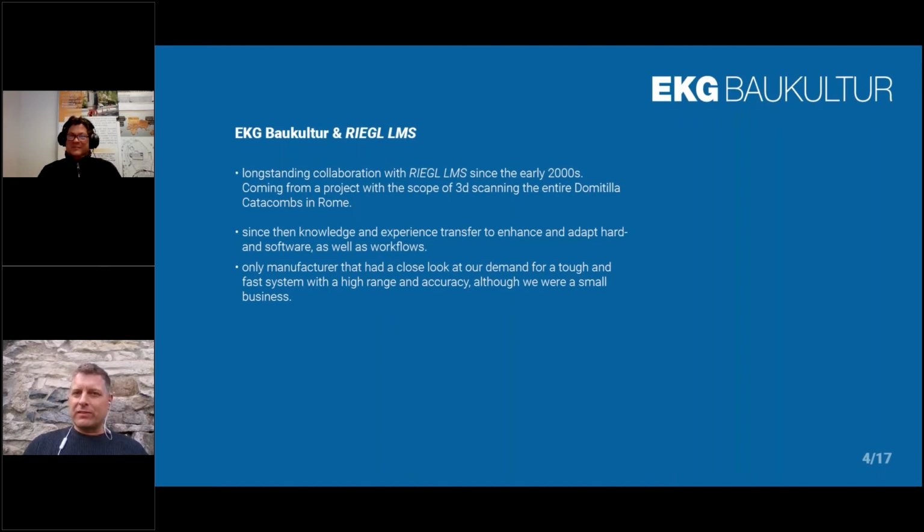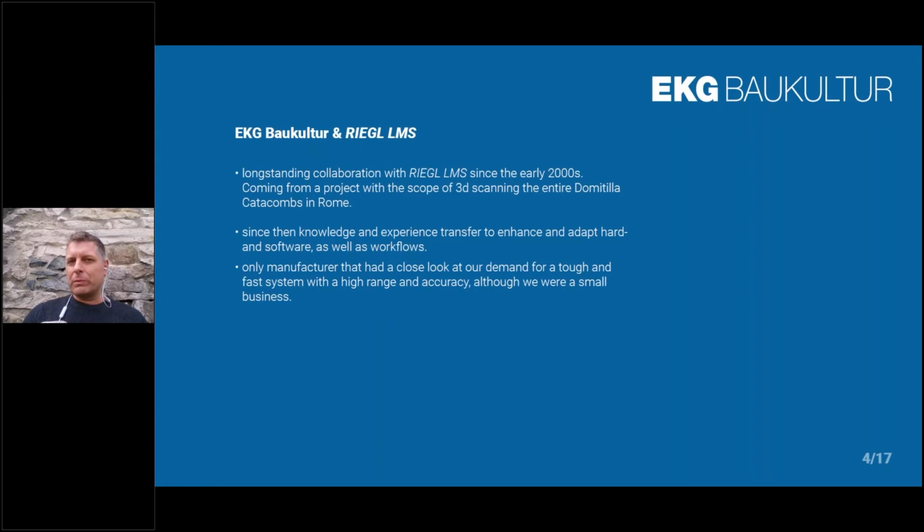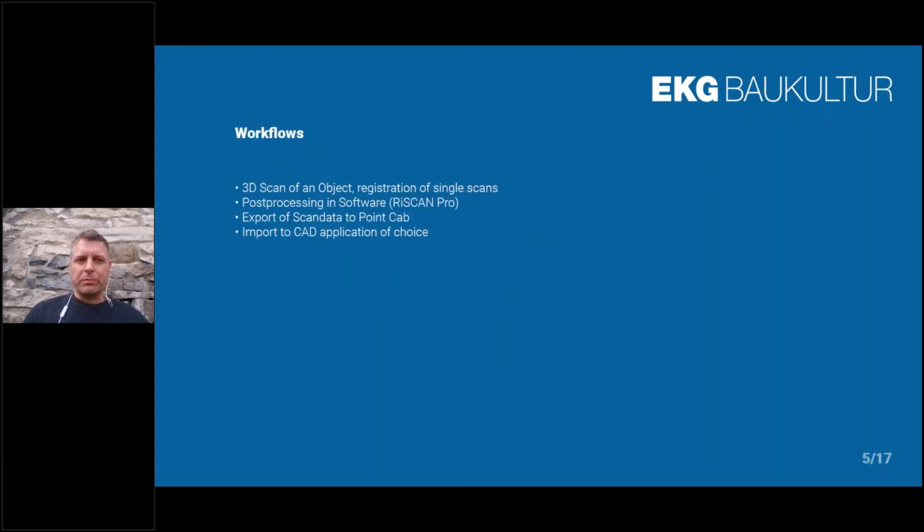And I think that's the reason why we profit from this really cool scanning system we can use right now. And that's something that we are very, very thankful for, that we can work together with the manufacturer of the tools that we use to do our job.